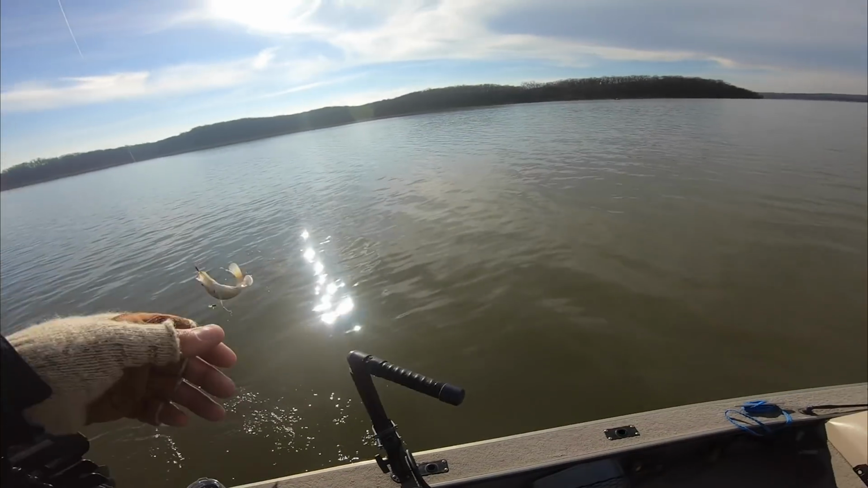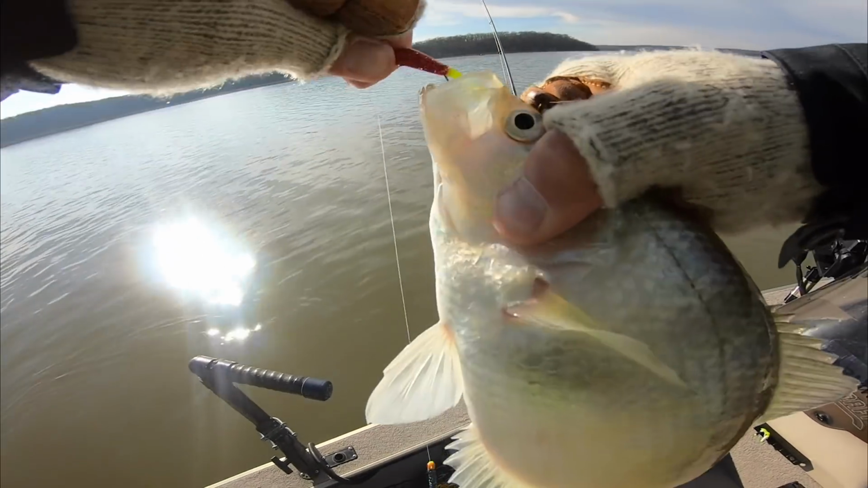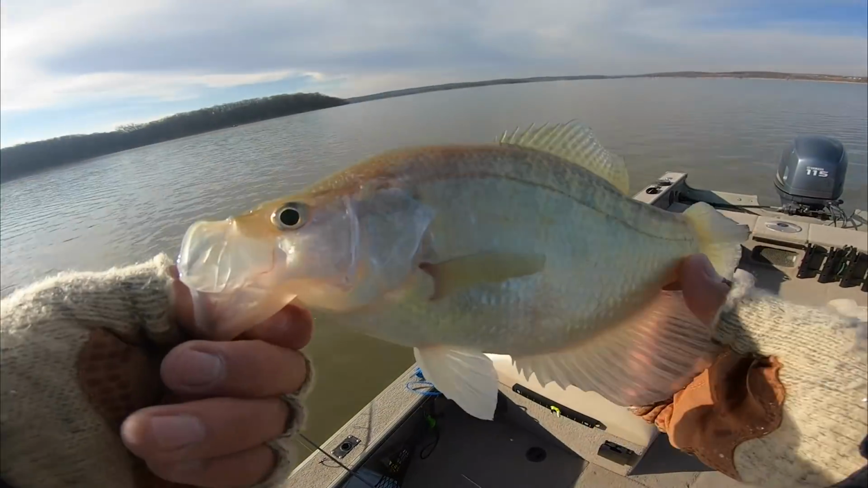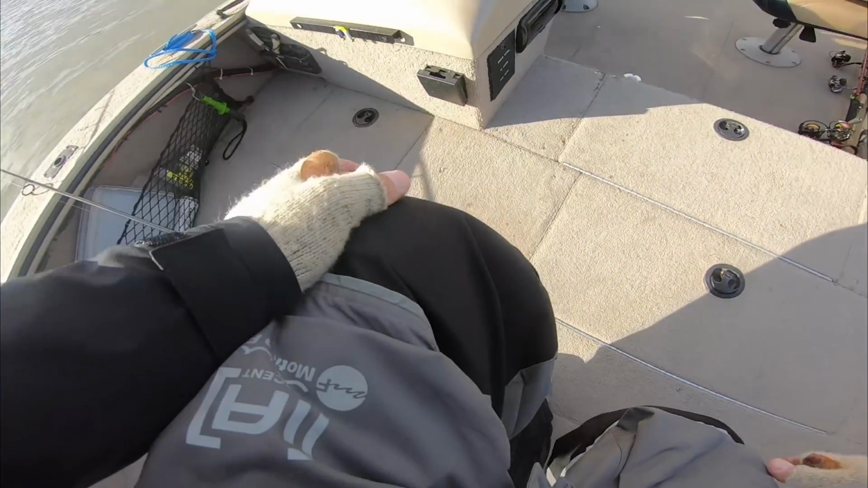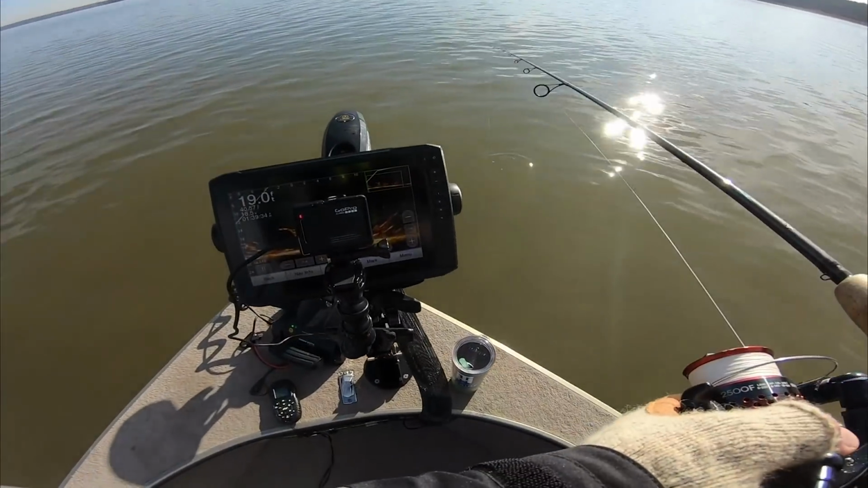Spook those guys. There should be a big one right at the top. You want it? Oh yeah, here it comes. I got him. Got him. It's a big one. Yep, nice one. Nice keeper. Came up for the red one. Red and chartreuse. Nice. Once you get it in front of them, they're pretty active. It's a nice 12-incher. Put him in the box here. Good keeper. Nice. Just gotta get in front of the right fish today, I guess.